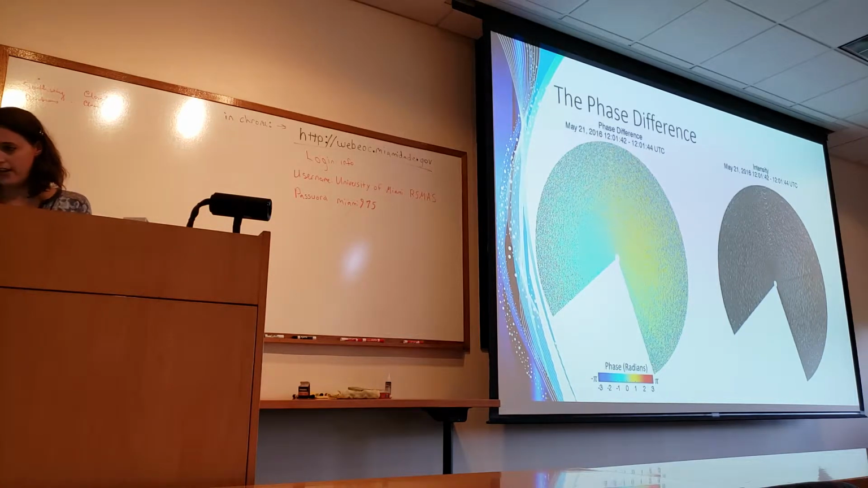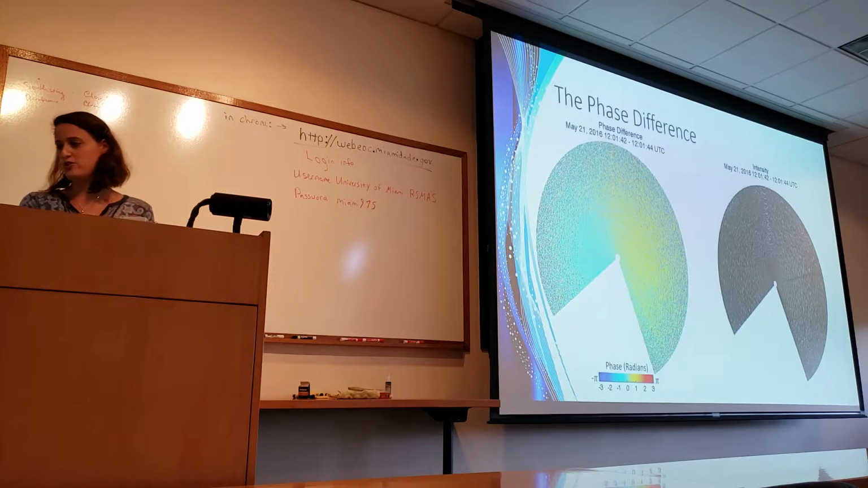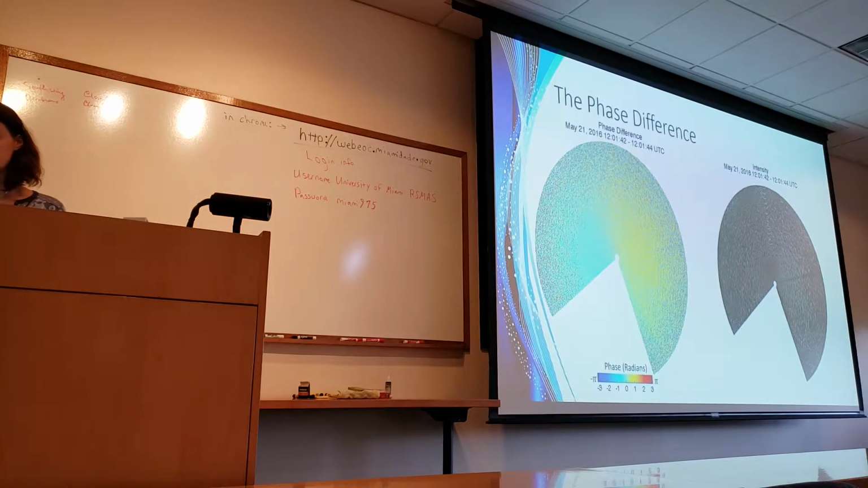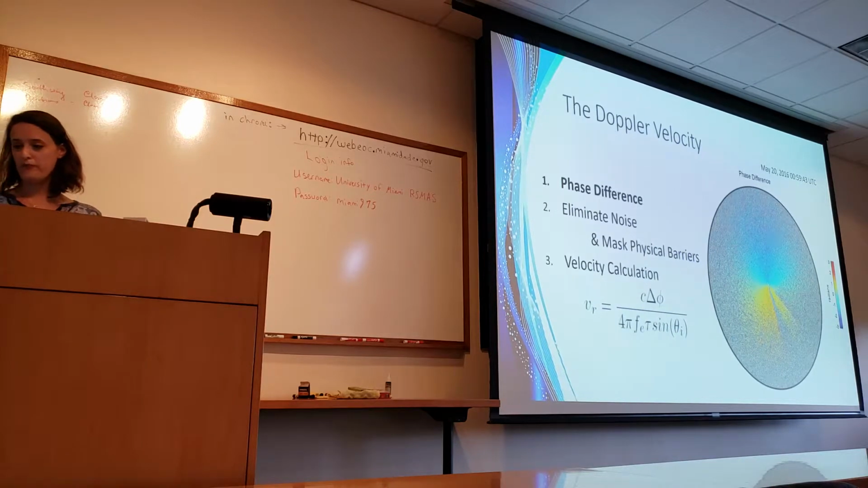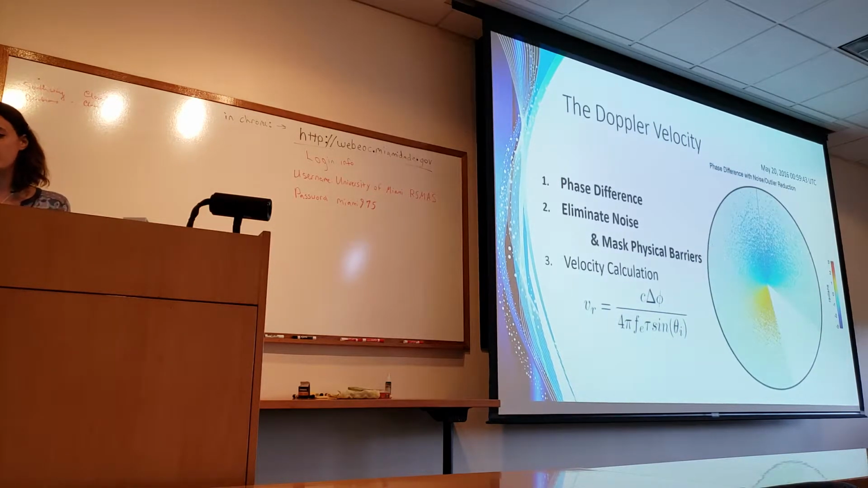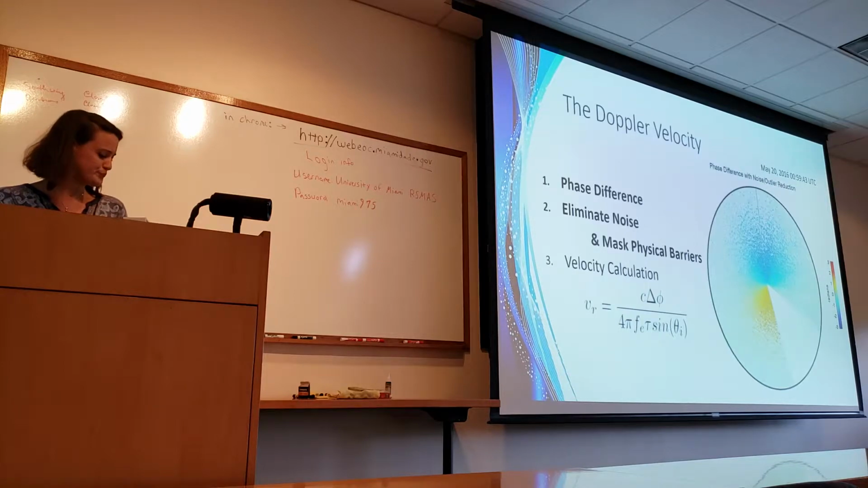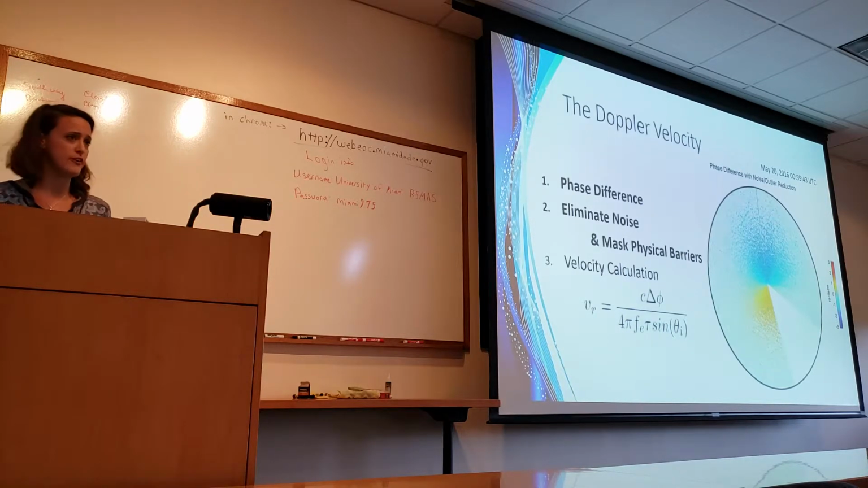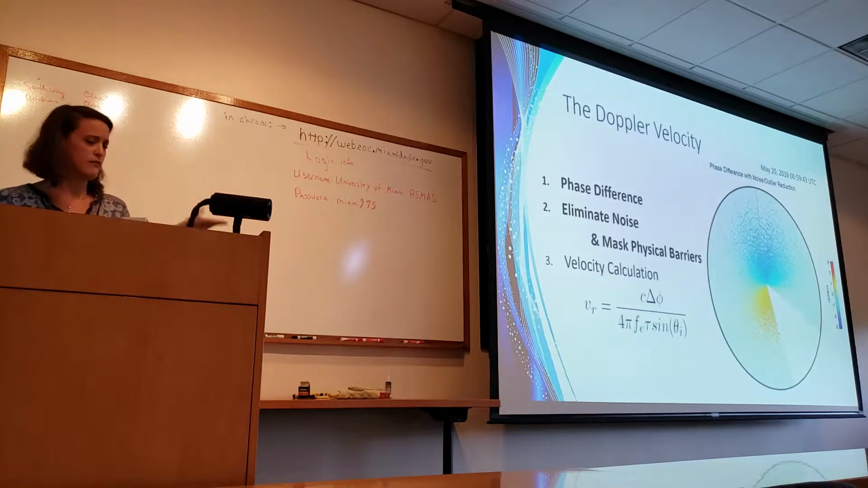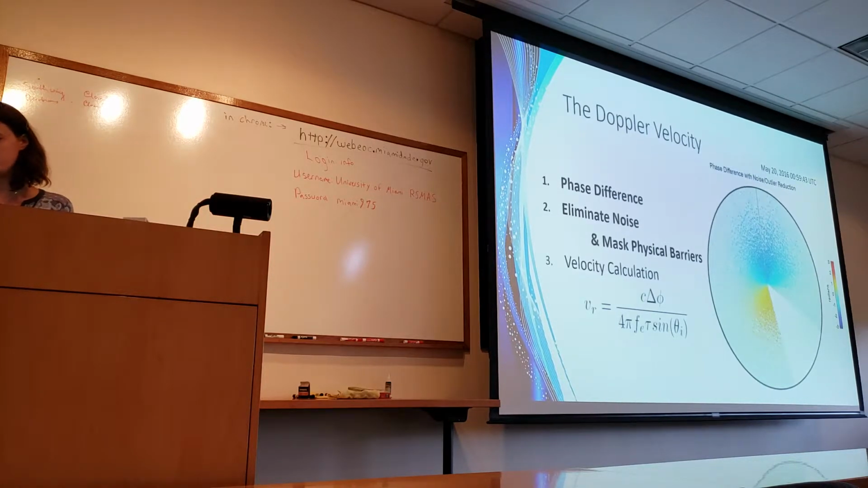Putting it back into Cartesian, we have a phase difference image and an intensity image, which we can use to get Doppler velocities. From the phase difference image, the first thing we do is eliminate the noise and mask the physical barriers that I was talking about. We eliminate the noise by determining coherence for every pixel, and then having a coherence threshold and throwing out anything that's above that threshold.